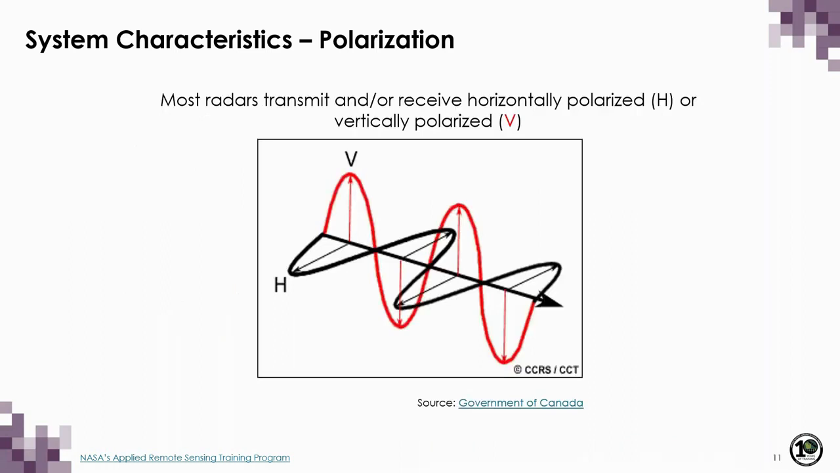Most radars today transmit and receive horizontally polarized or vertically polarized microwaves. Regardless of what is transmitted, though, the backscattered wave can have a variety of polarizations, and it is the analysis of these different transmit-receive polarization combinations that is the focus of radar polarimetry.